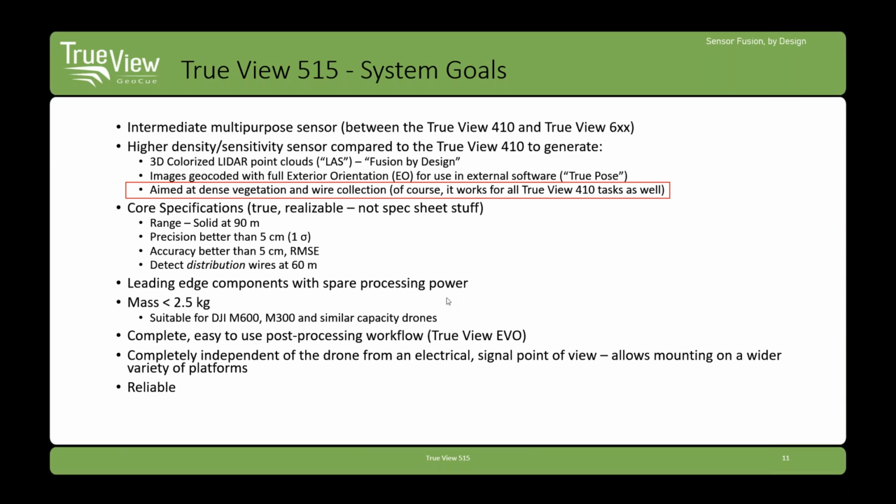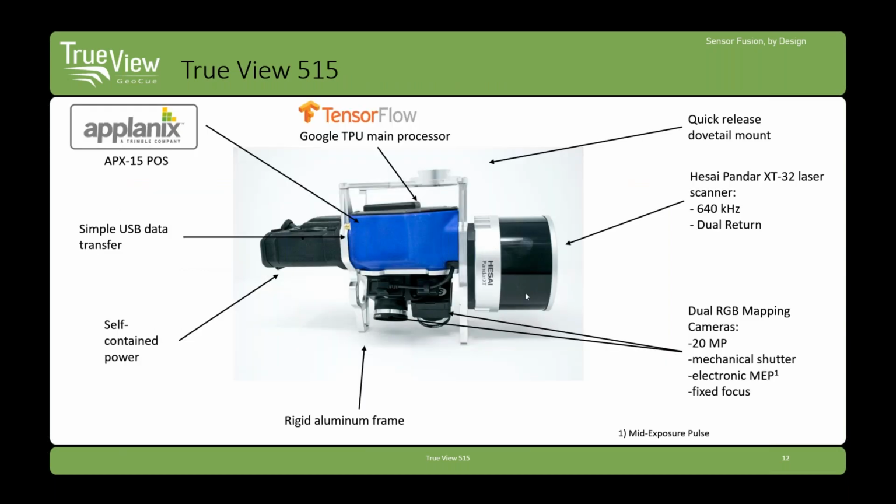So we had been postponing on this sensor and doing a lot of testing on what would meet the specs we were after. We finally settled on the Pandar XT32 from Hesai. This is a 640 kilohertz dual return system, so it puts a lot of points out there, and it's got great sensitivity. We're really impressed with the sensitivity of this. Other than the sensor, this configuration is the same as the configuration of the TrueView 410.